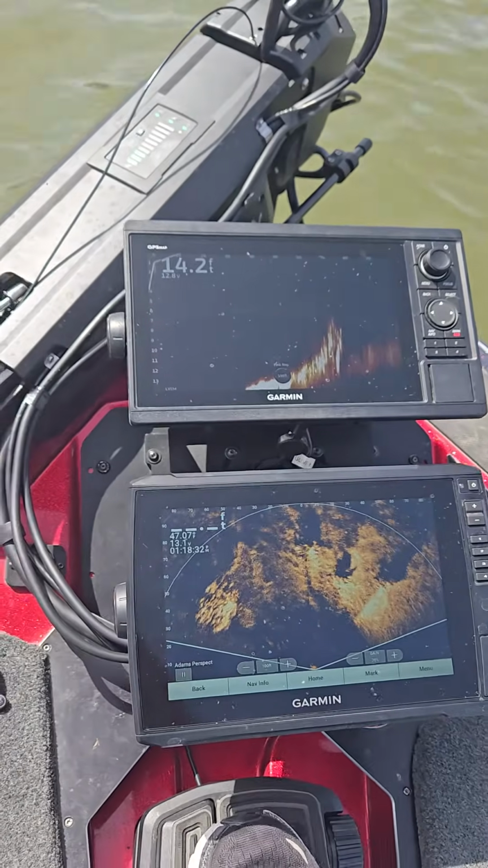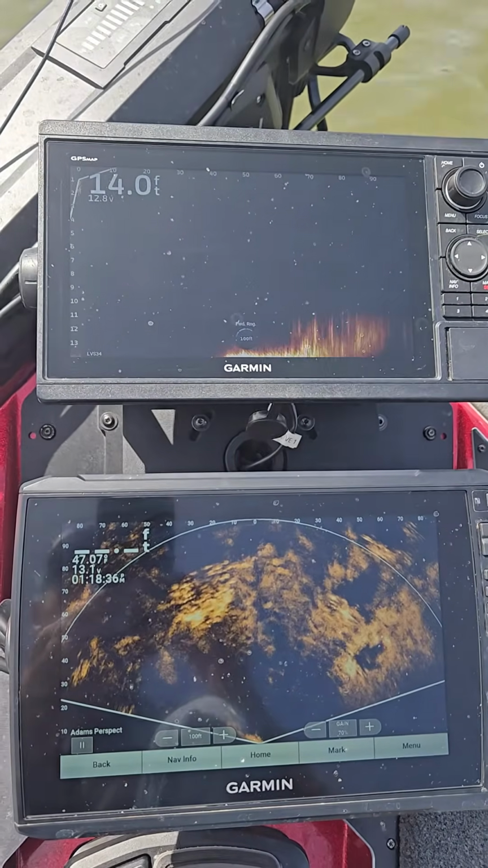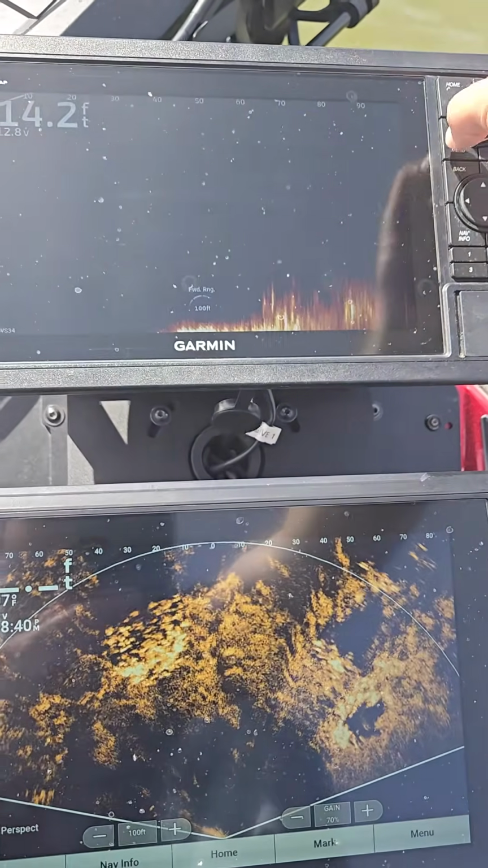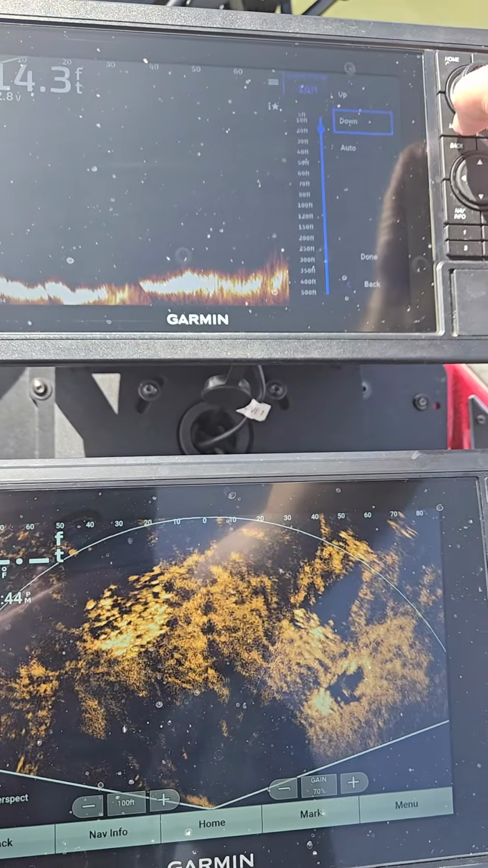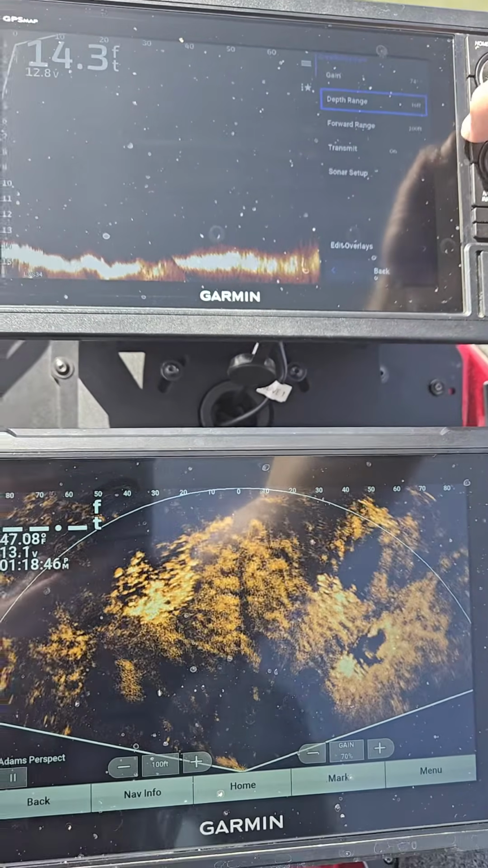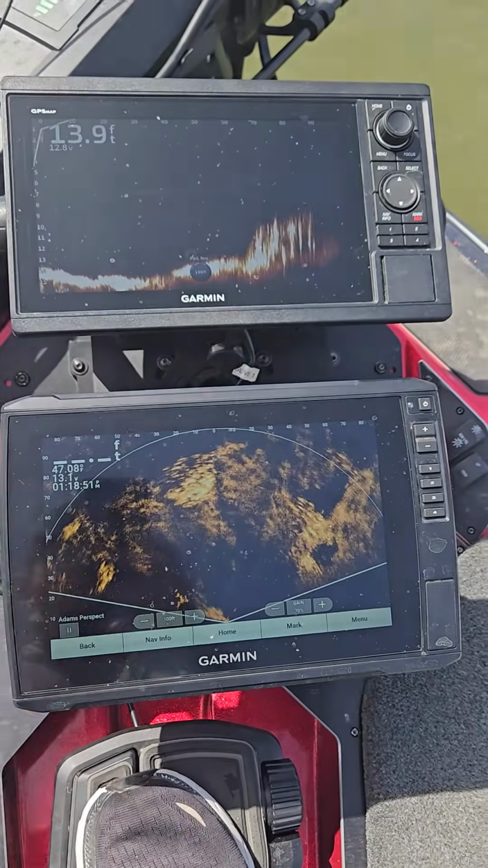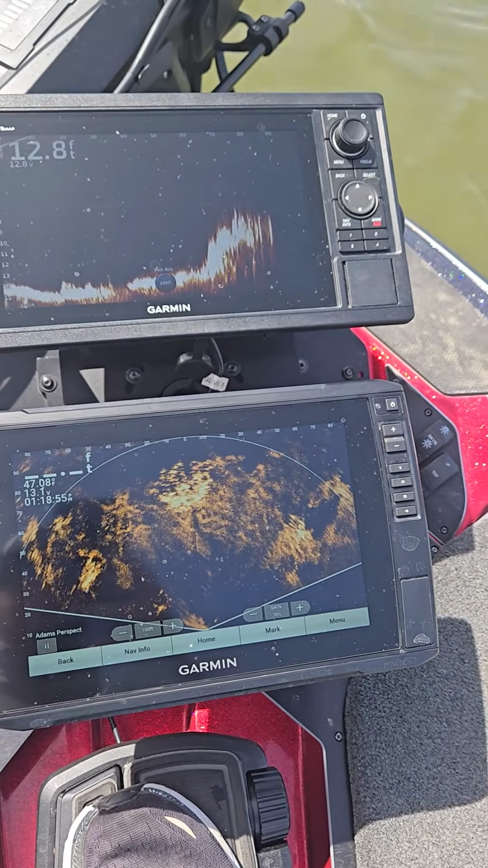And I got a 1022 up front, Garmin 1022, and I also have the 106 V here, both 10 inch screens. So it's a little deeper here, so let me go down and just give me a little more range here. I put my depth always on manual here. And what you're looking at here, we got some rock piles they put in this lake. So we got some rock piles there.